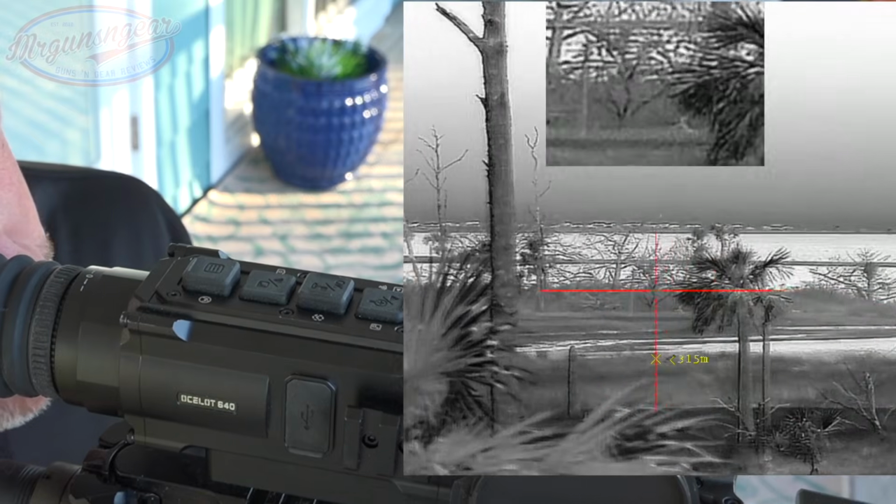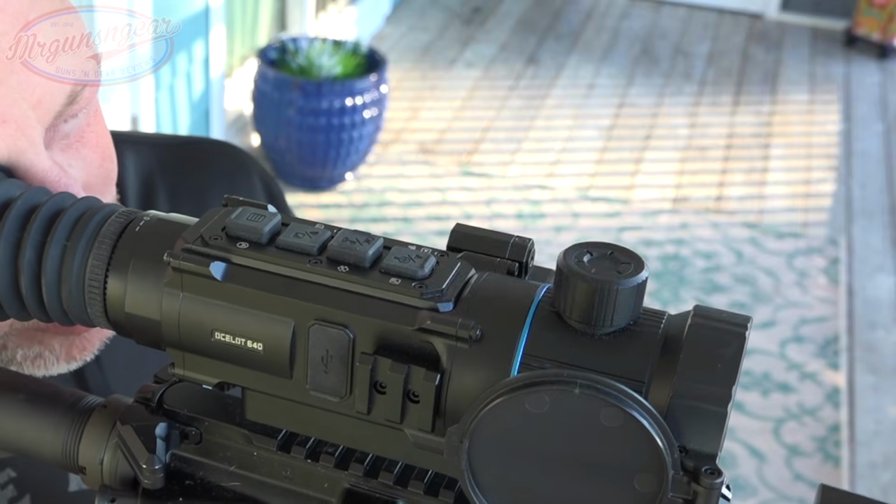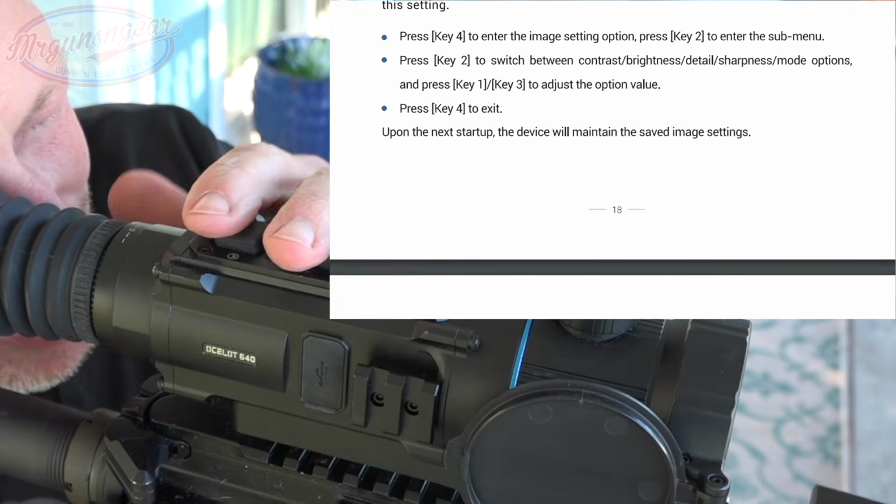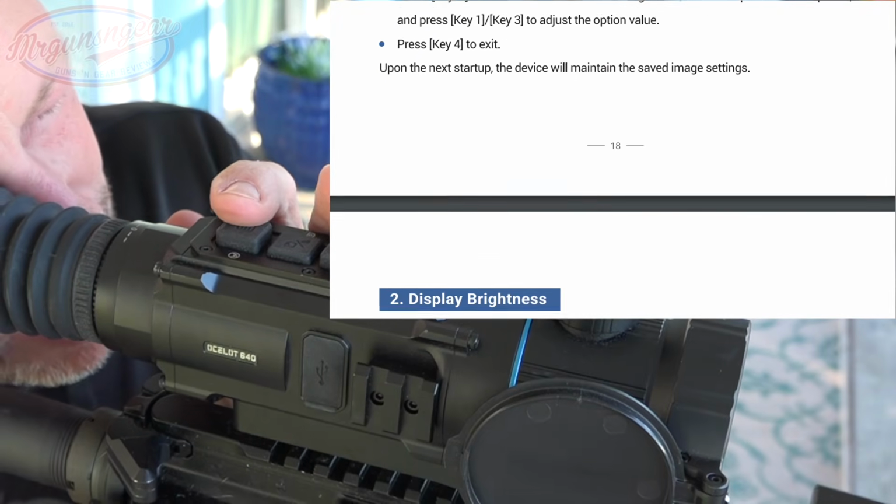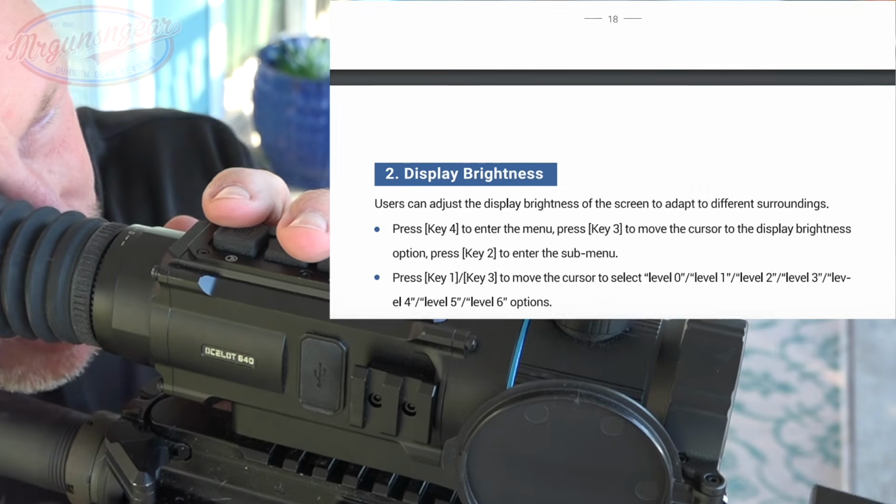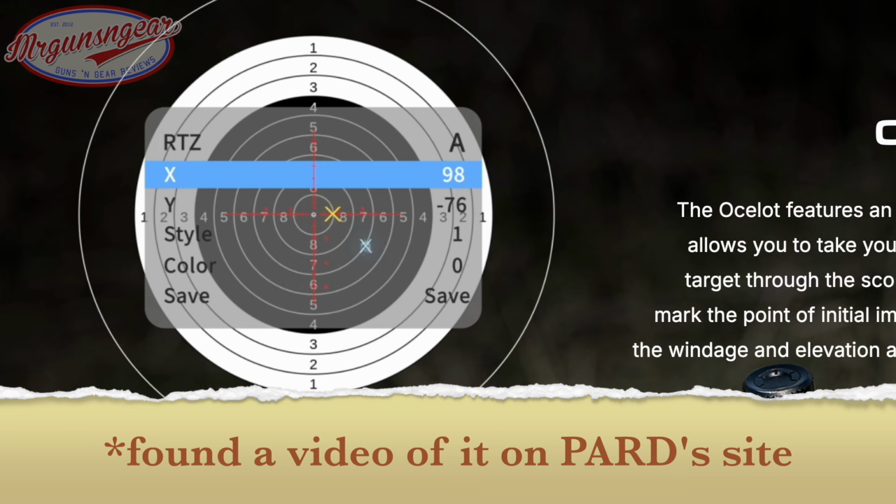One thing the scope can't do that I wish it could do is it doesn't record while you're actually going through the menu. So you have to do that when it is not recording, but your menu button here is all the way back at the rear. That allows you to change everything like contrast and your different reticles. That allows you to do the one-shot zero. So for example, I'm just going to have to talk you through it because unfortunately it won't record it.